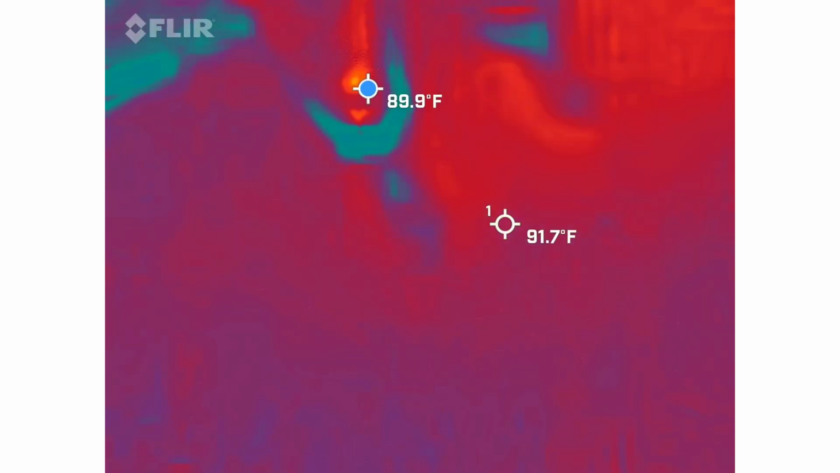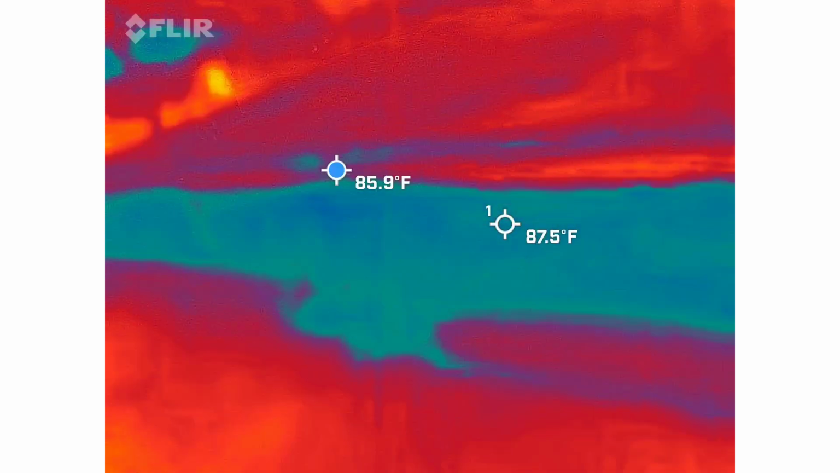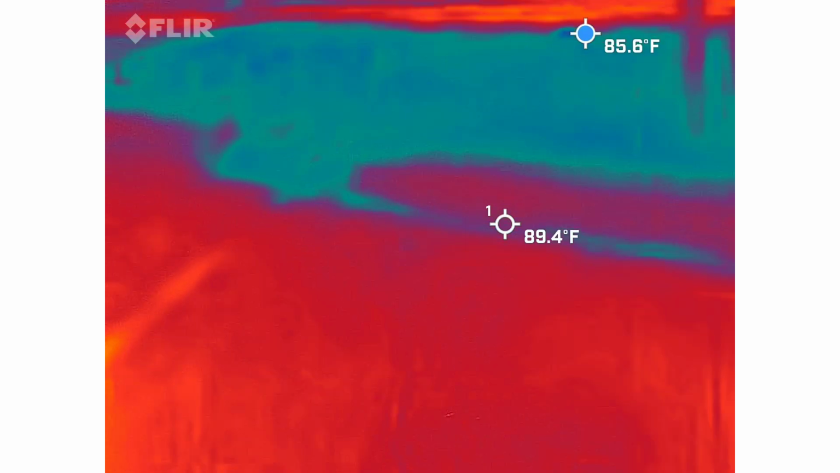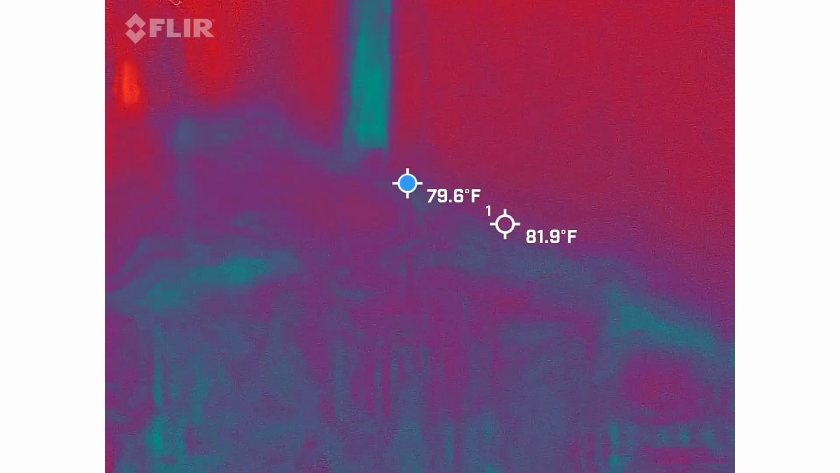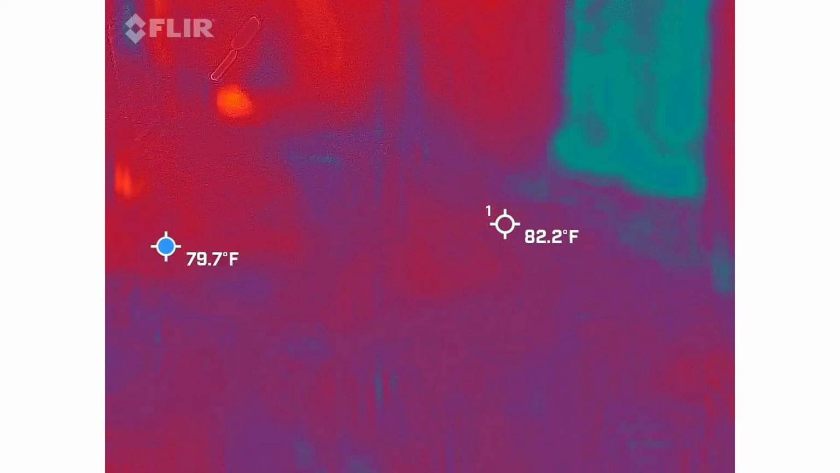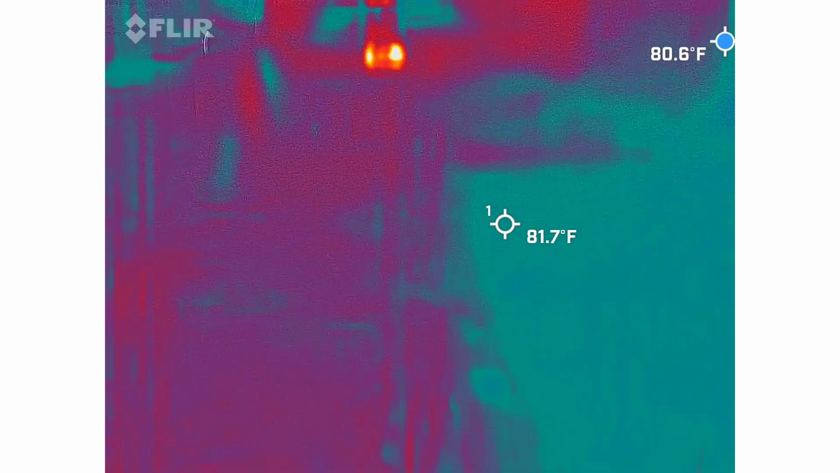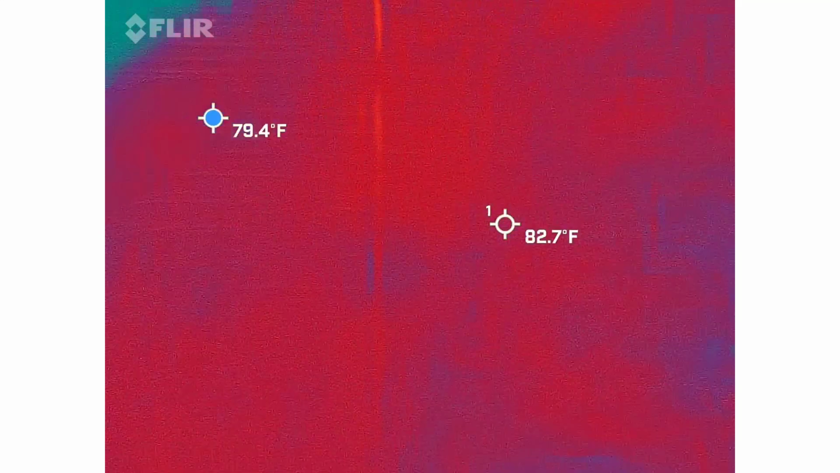So, all right, buddy, you ready to go to the next spot? Go see if we can find some creepy ghosts in a dark alley. Yeah. You see that orange square on there? On the left-hand side? Right there? Go ahead and tap it for me. There you go. Ghost hunting is all about patience. Coldest thing is 79 degrees.